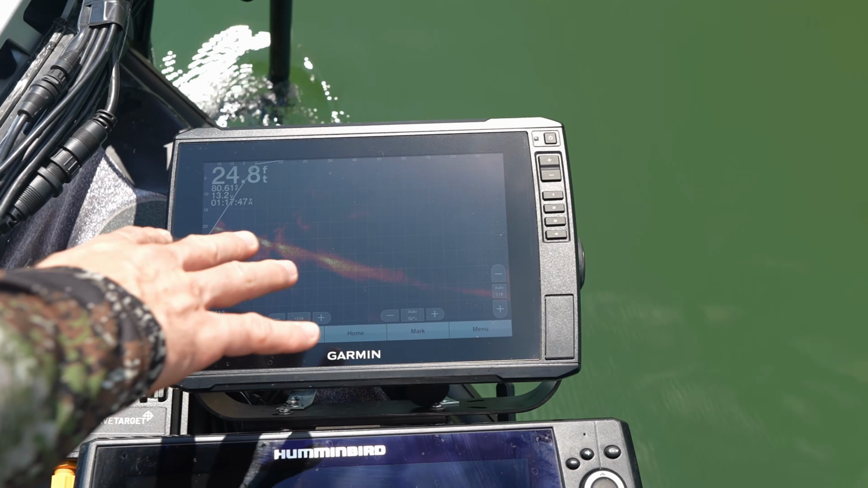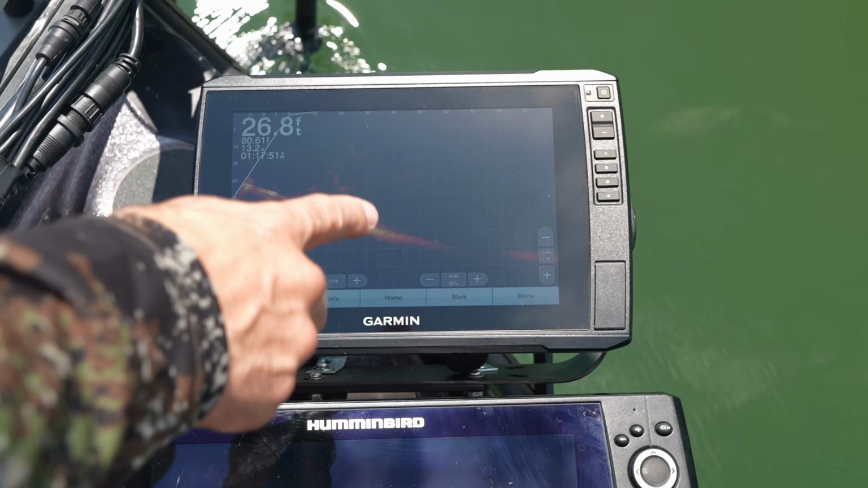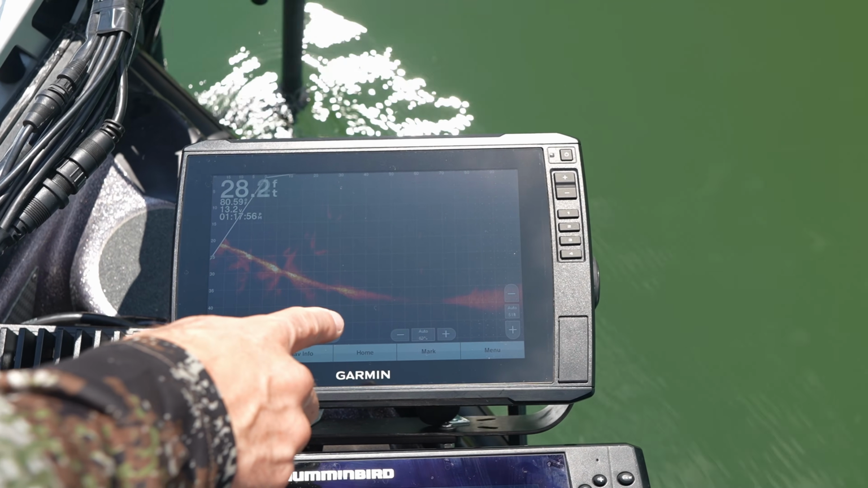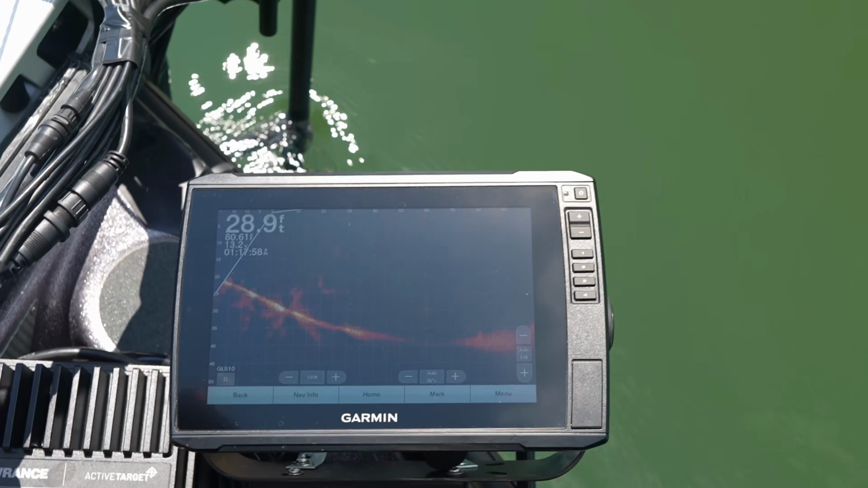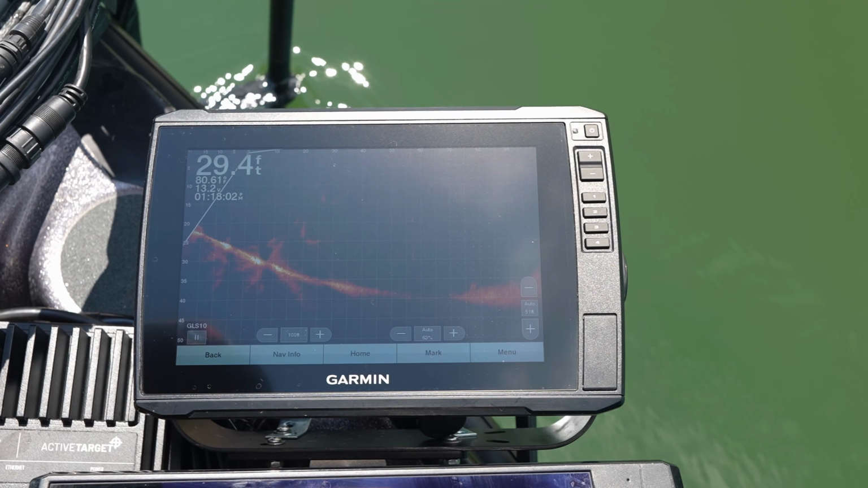Now this is the Garmin. We're apples to apples. We're at 100 feet. And you can see that we're not picking up as much on the buoy line. See, there's a real faint buoy line right there. That's the one right over there. It's about 60 feet away.